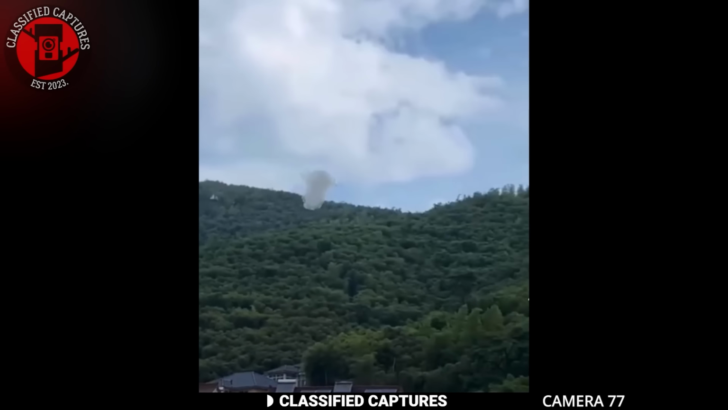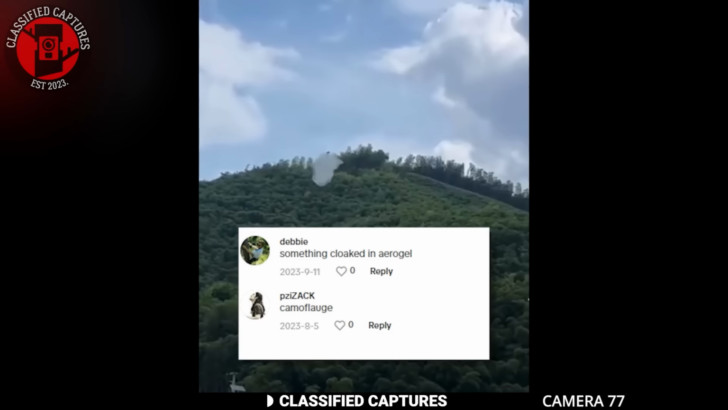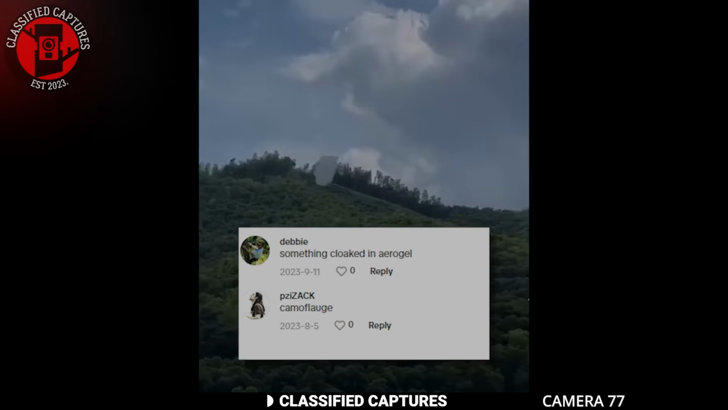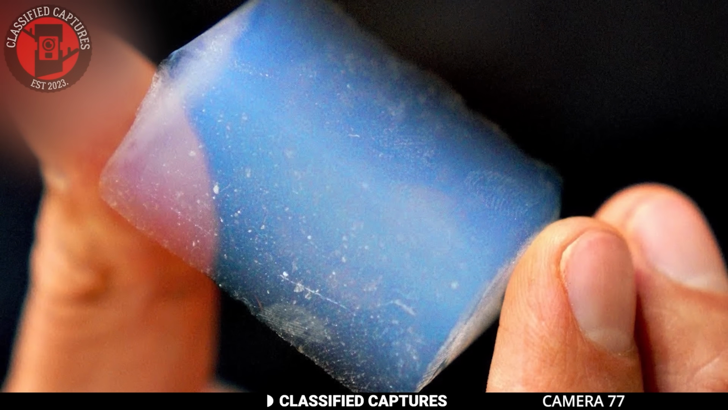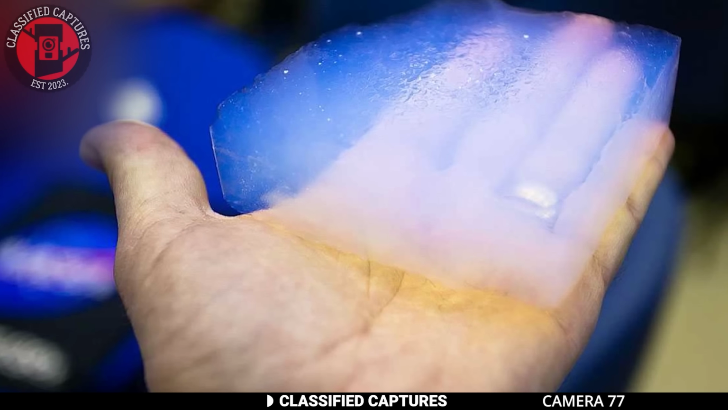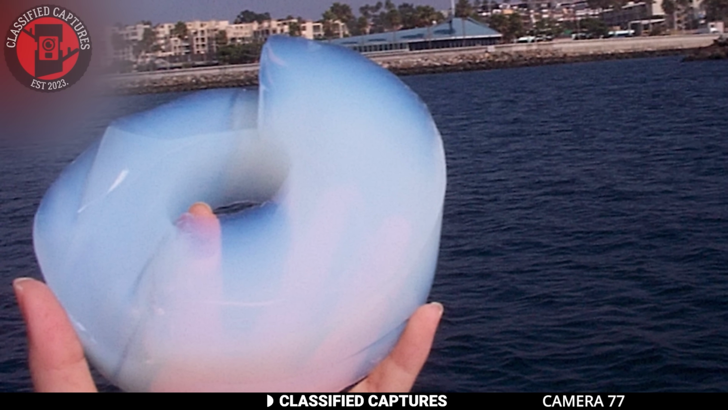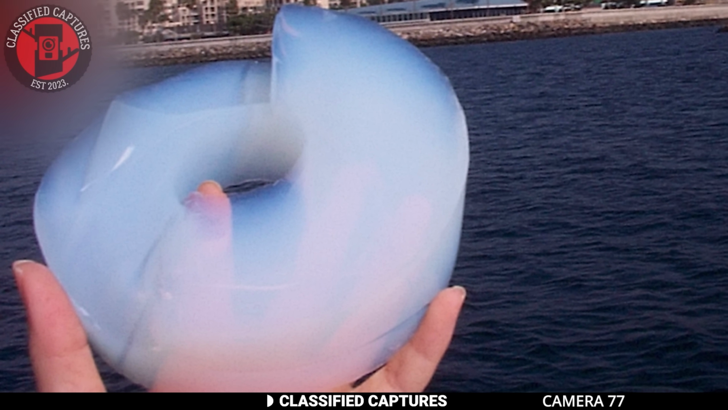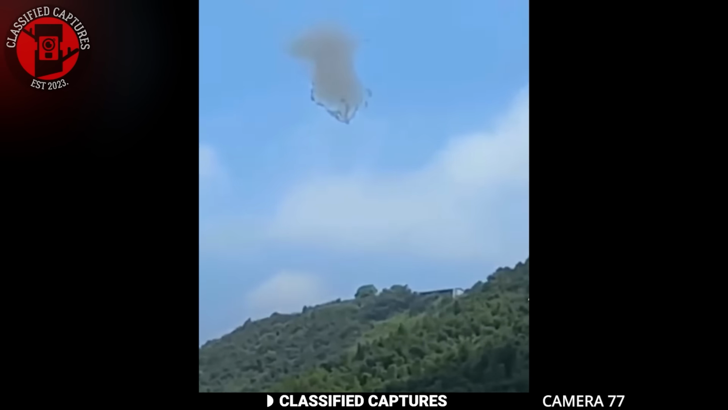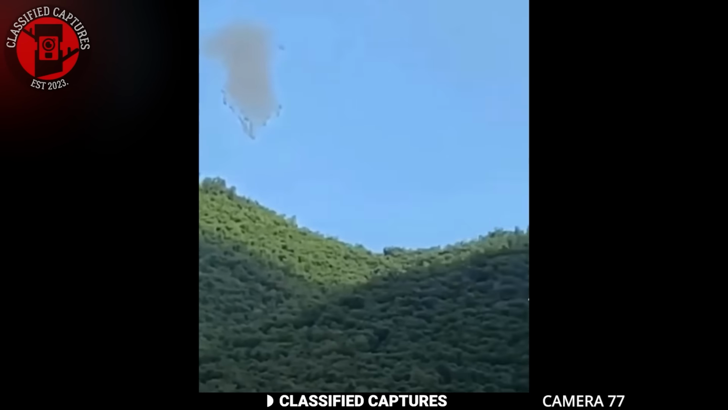As humorous as that sounds, I was not the only one thinking about it. Many in the comments section thought so too. They said that the cloud was camouflage, hiding something that was cloaked behind aerogel. For those unfamiliar with it, aerogel is a unique material that's known for its extremely low density and highly porous structure. It's sometimes referred to as frozen smoke or solid air because of its translucent appearance and lightweight nature. In essence, it can look like this strange cloud. The substance is, however, quite rare, which will make having this amount quite strange.